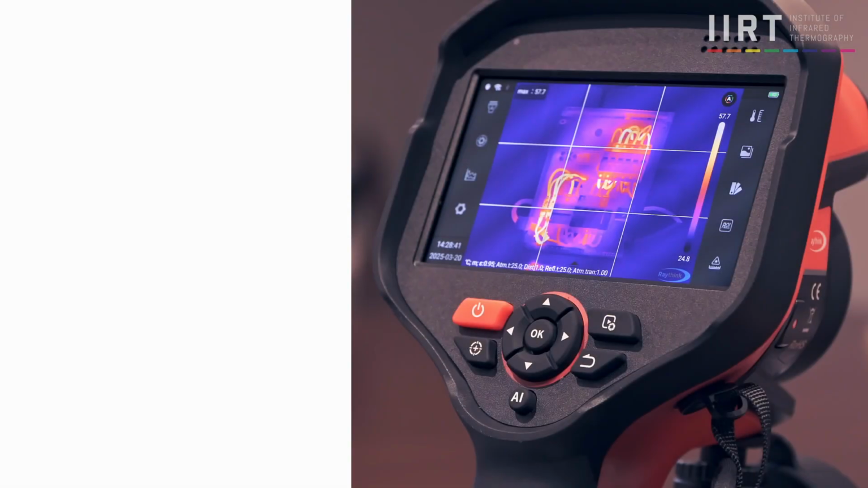I think let's move on to how the camera performs while you're using it, as well as the reporting. How easy and how fast is that to do? I think that's the other section that we are very interested to see more of. Okay, Marcus, please show us what this thing can do.